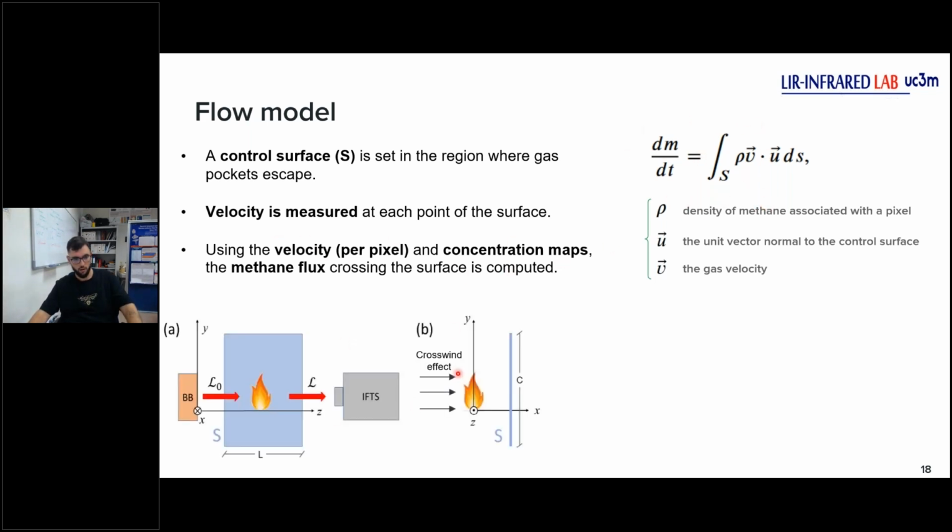Now I will define our system in coordinates. Here we have in blue the control surface, but in the maps I talked about a control line. Why? From the point of view of the instrument, the surface is seen as a line.